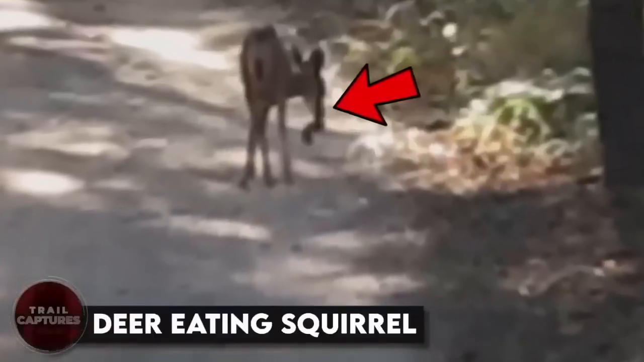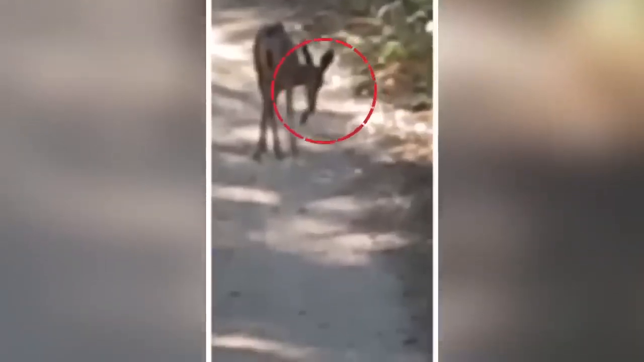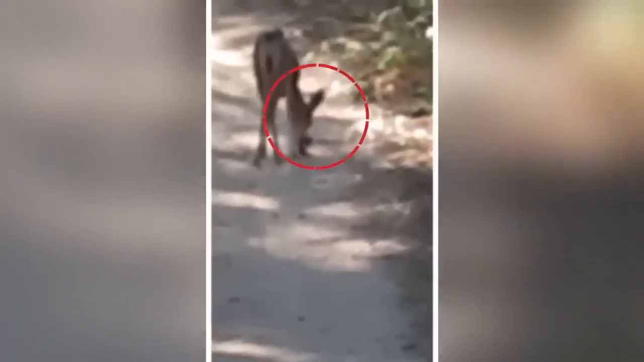Deer eating squirrel. Have you ever noticed that when people think no one is watching, they tend to do the most bizarre things? Well, apparently the same goes for deer too. Recently, I witnessed a deer chowing down on a meaty snack when it thought no humans or cameras were around to catch it in the act. This made me rethink my whole perception of deer. I used to think of them as peaceful grass-eating creatures that kept to themselves, but now I'm not so sure.